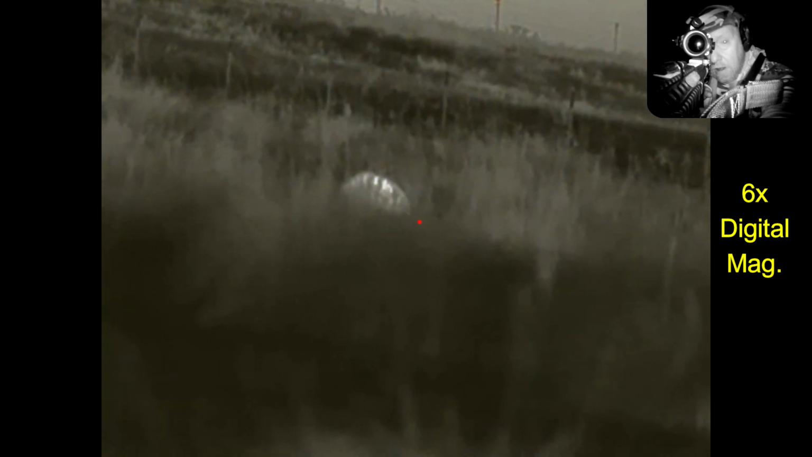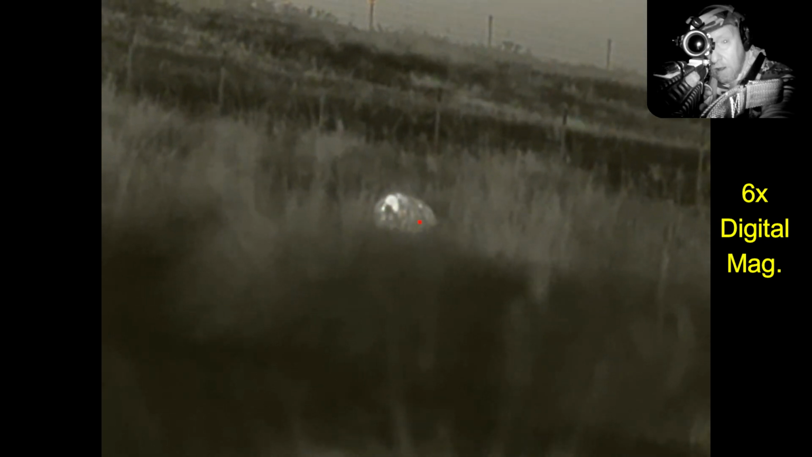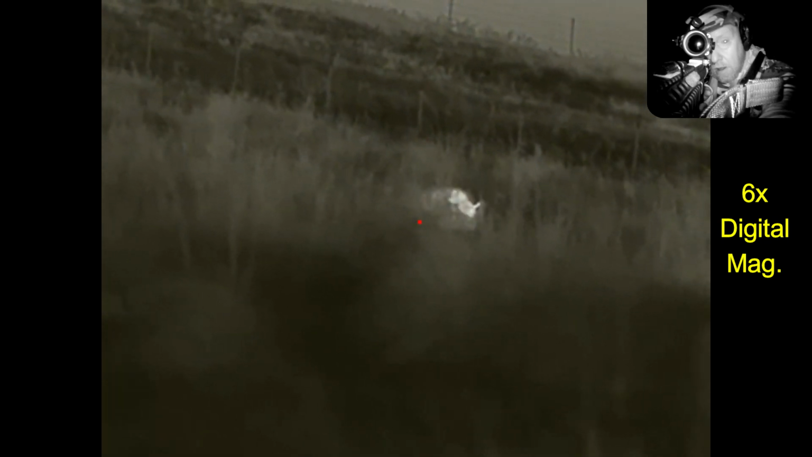I've actually been watching this hog for several minutes, and this is where I've sped up the video quite a bit, and I just watched the hog work the ground back and forth over this area. And here we've moved into real time. And all I'm waiting for is a clear shot at the head. I'm already close enough. I figure if I get any closer, he's either going to wind me or hear me, because I am upwind from the hog.